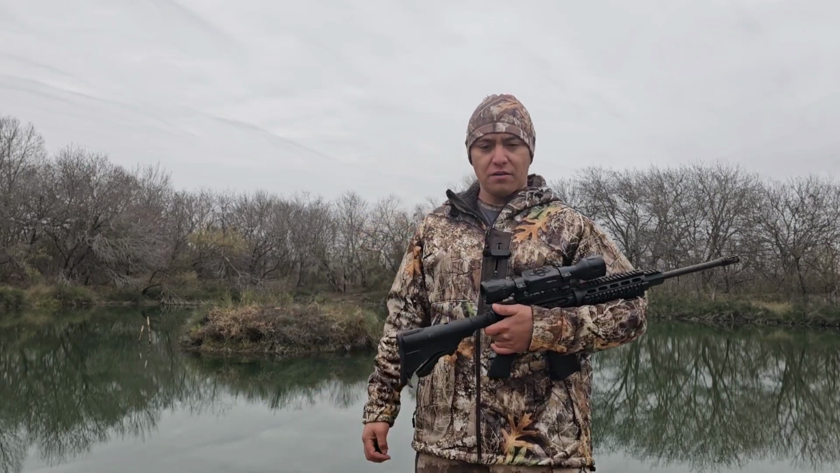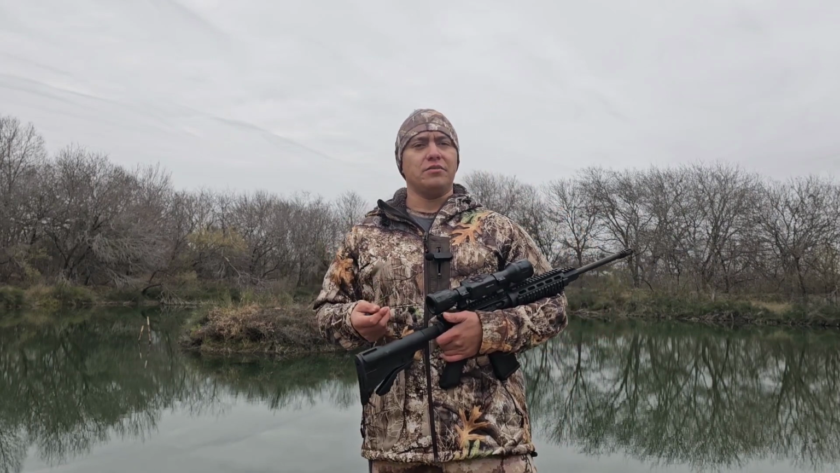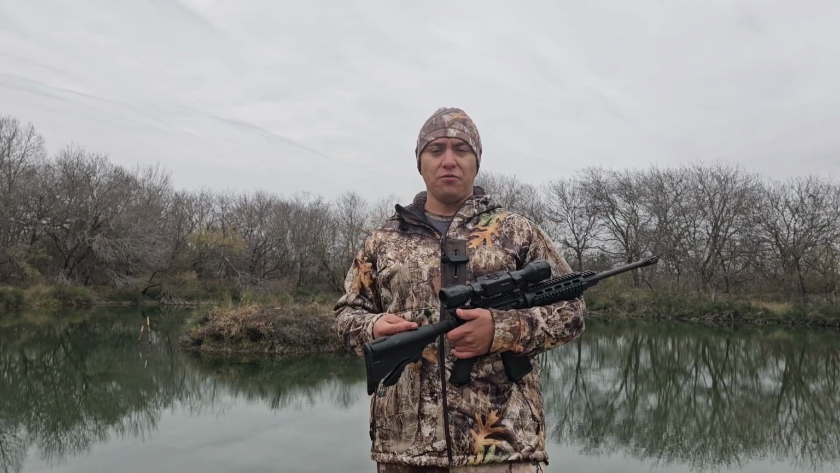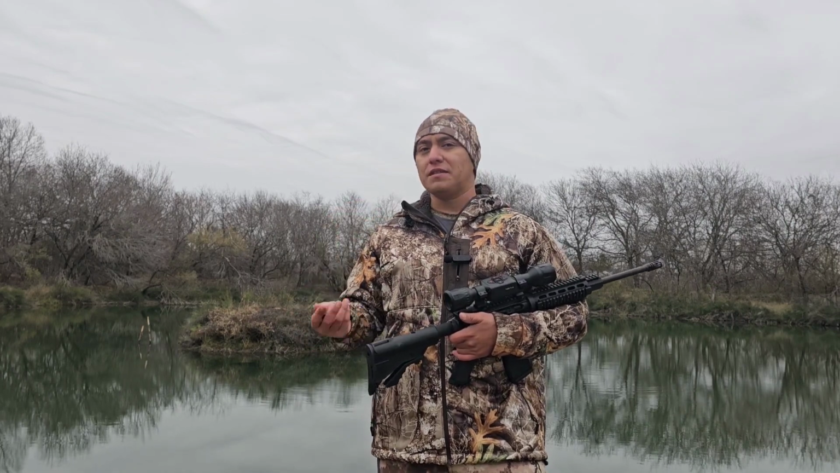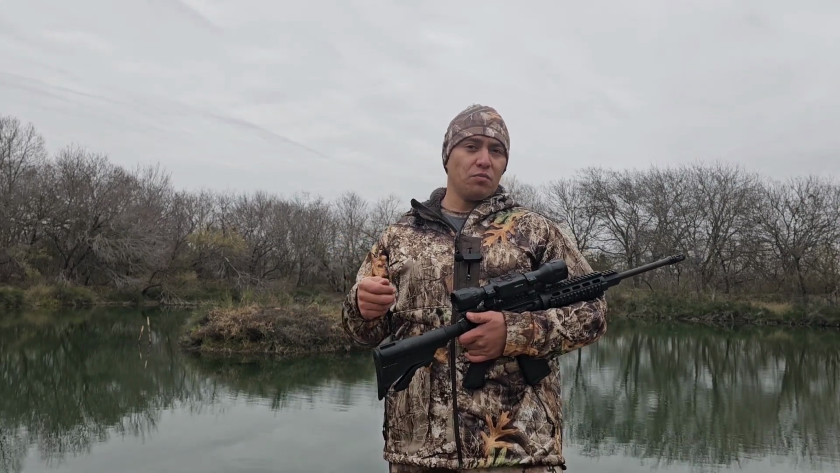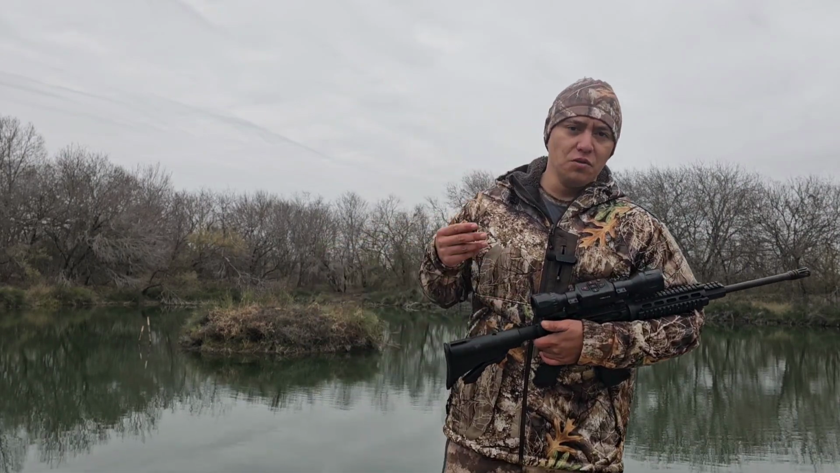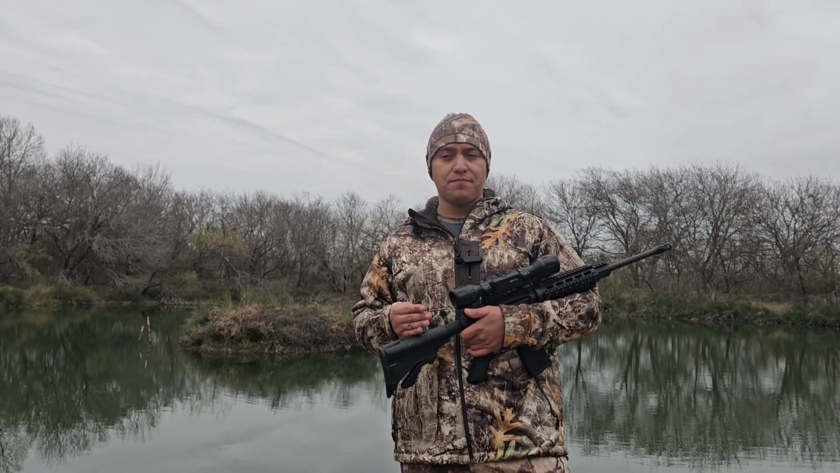Now, to quickly talk about it, I know there's going to be a lot of beginners or people who have never hog hunted before that are interested in hog hunting. You can get into it pretty inexpensively. You don't have to get an AR-15. You can get a bolt action rifle and go out with a regular scope and start hog hunting. Obviously, you're going to be limited on how many hogs you can take out with a bolt action rifle. You can't load up 20 rounds at one time. Most people do hog hunt with an AR style rifle.